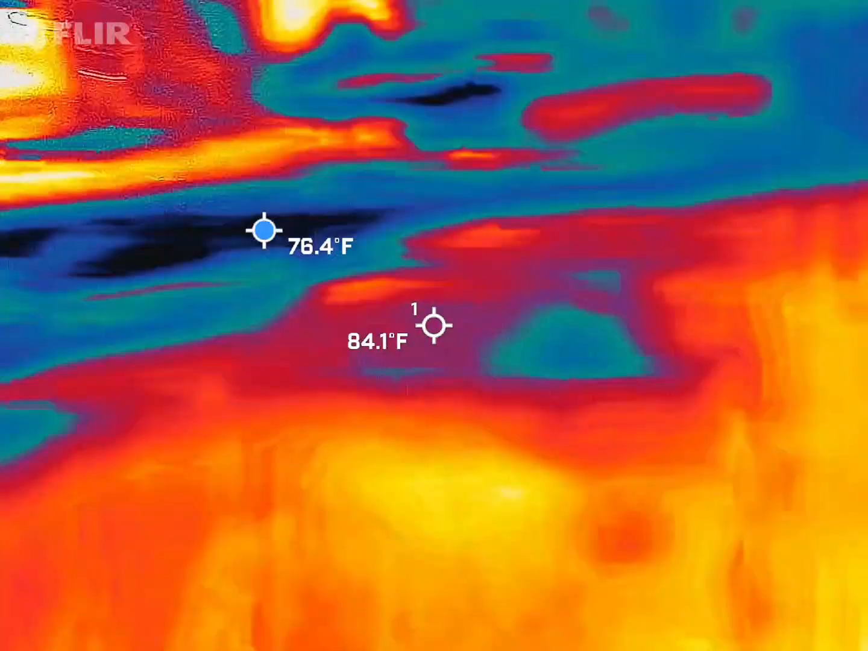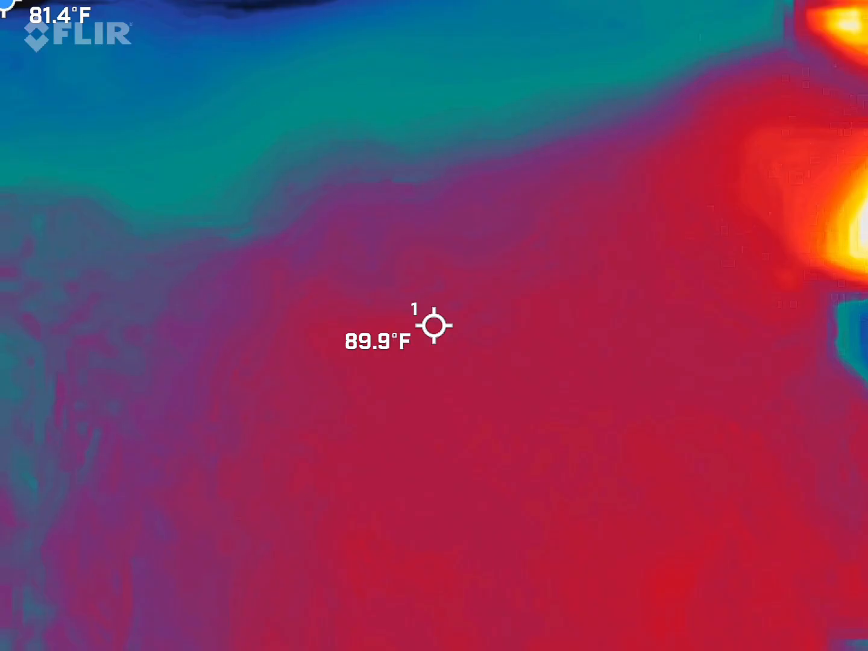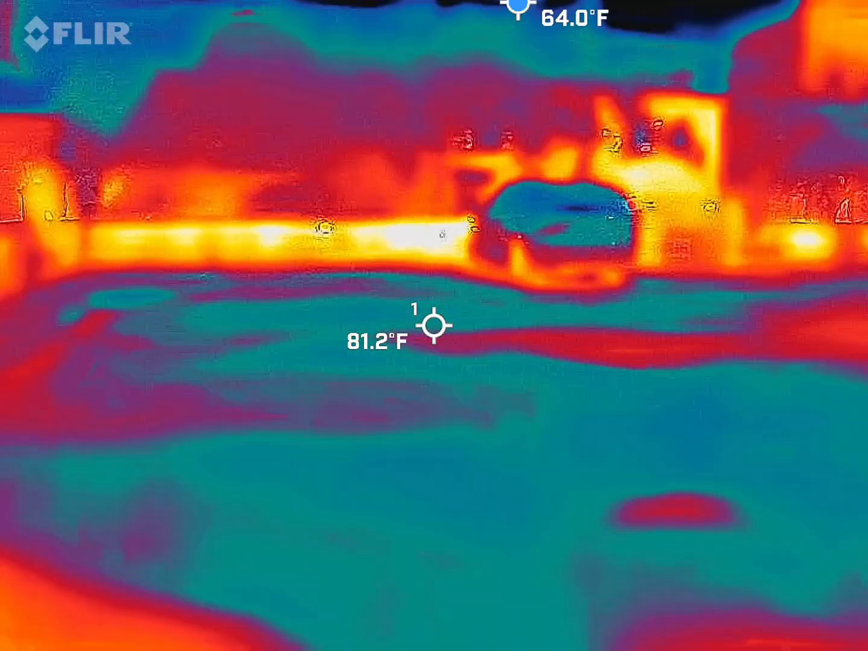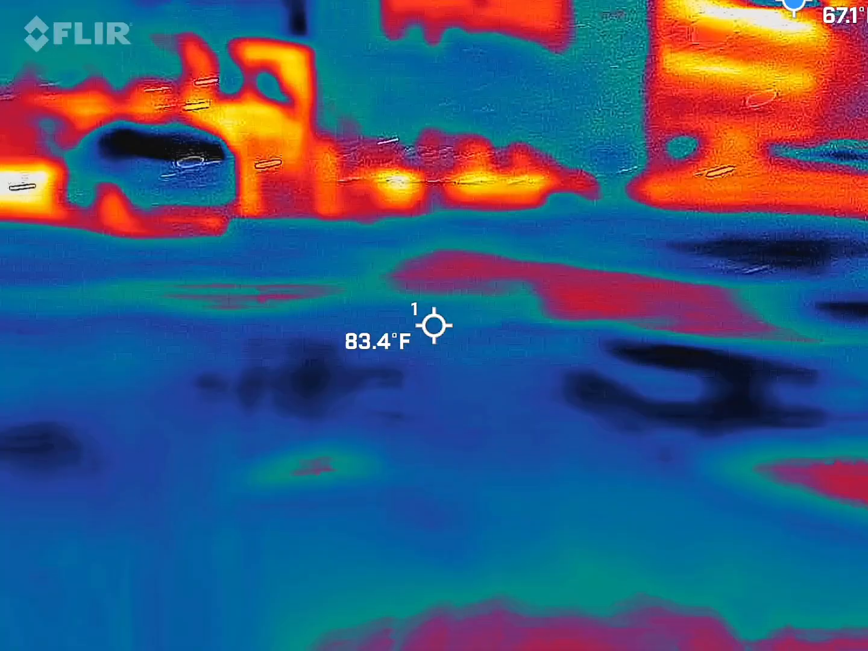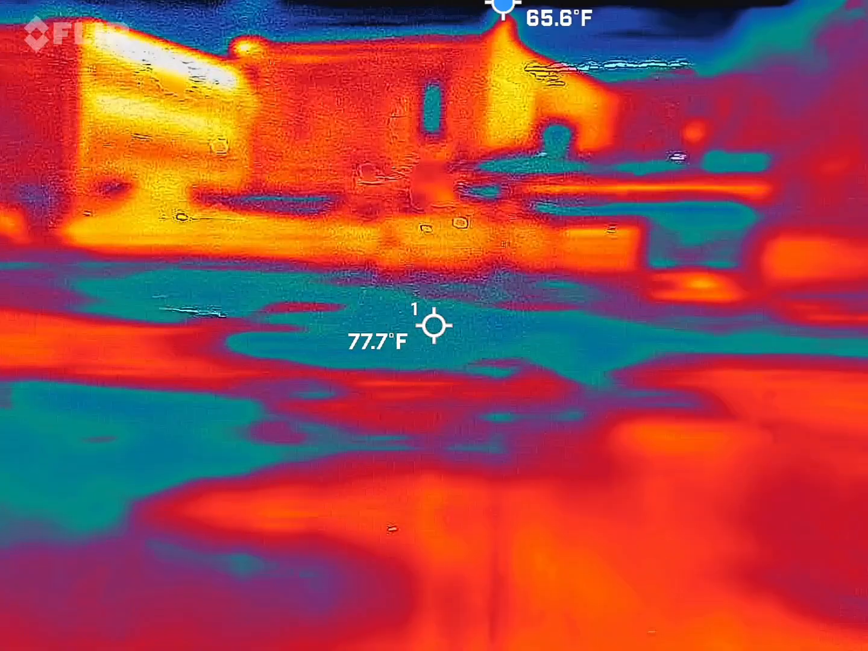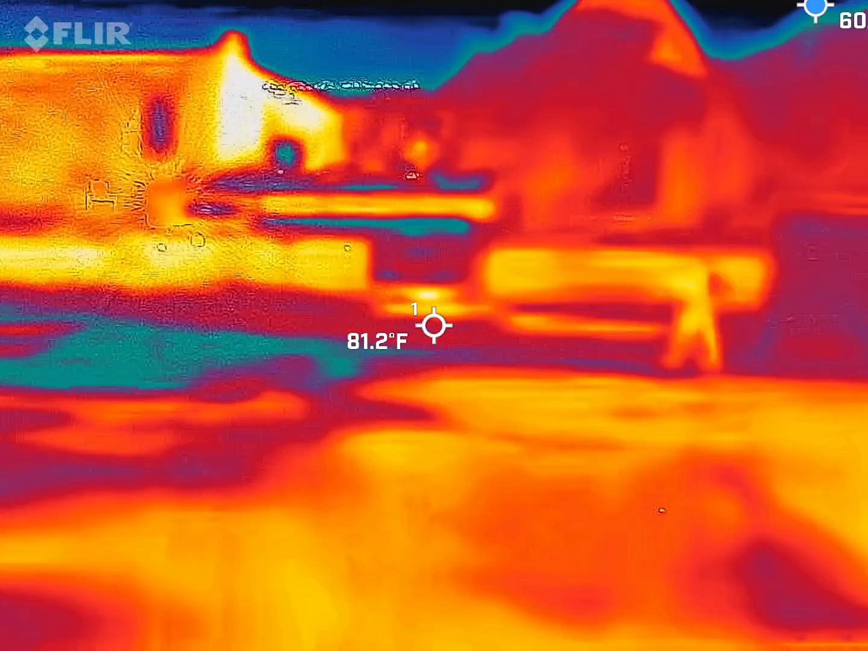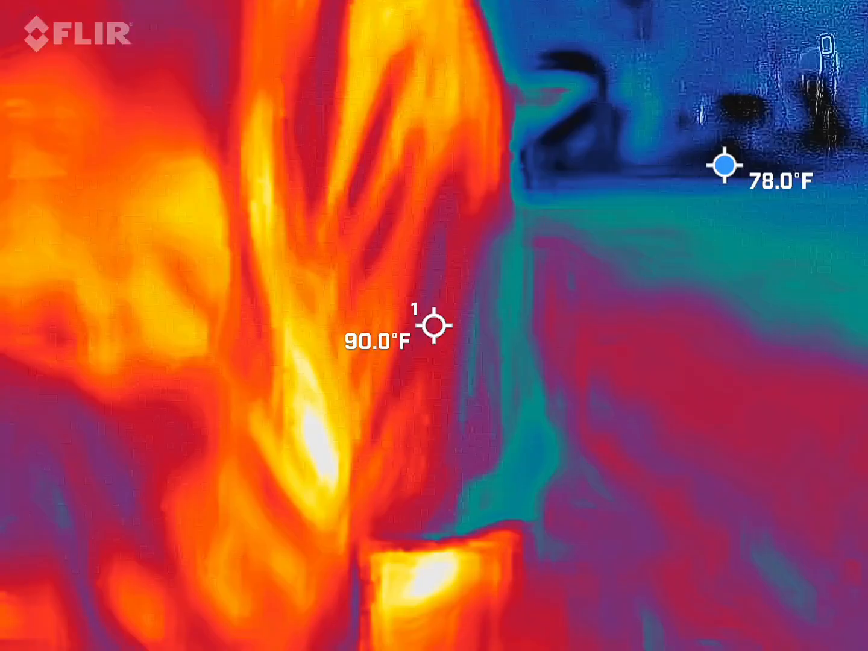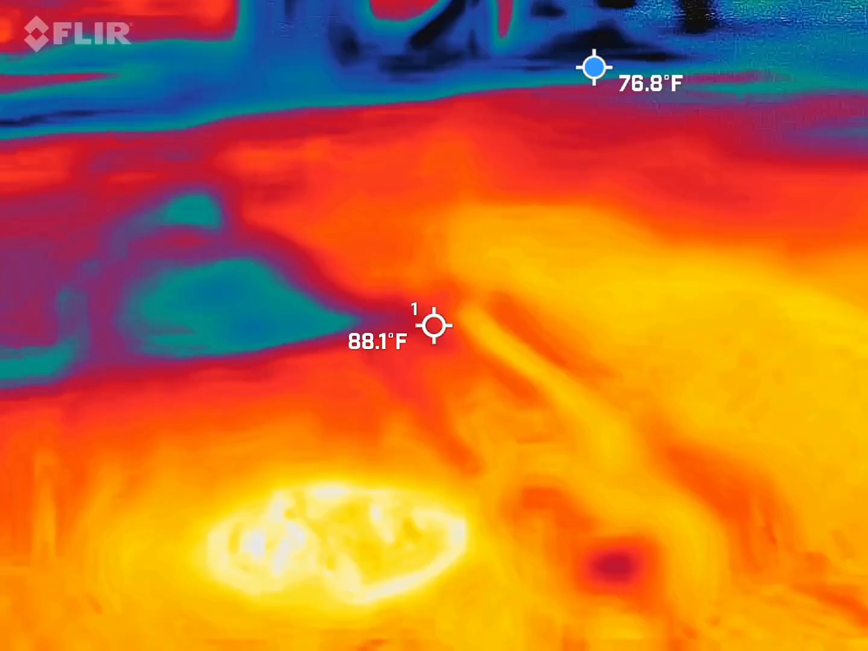Oh, good. I can see Keaton Cool signatures from a while. Shut the fuck up. So great. She can't spell the best. I love it. She's like, wow. This shit is weird.